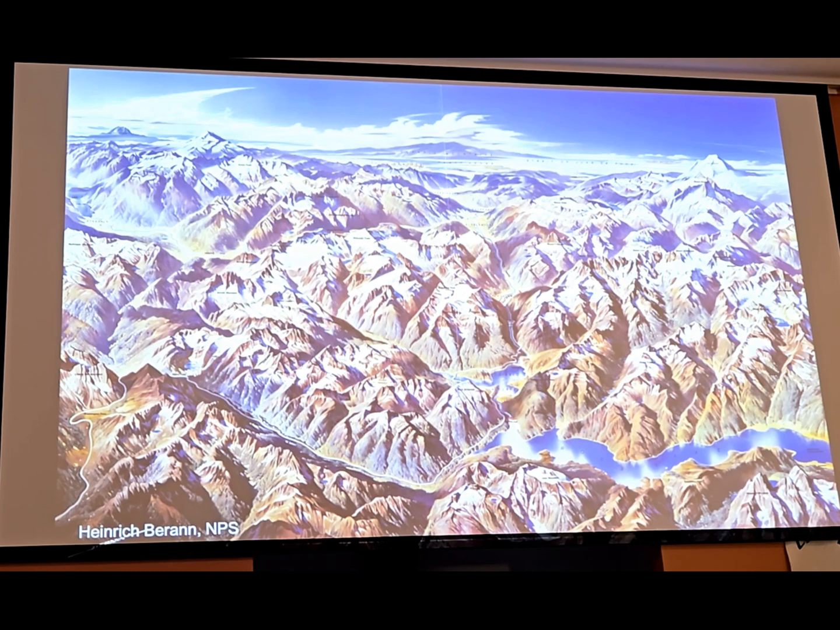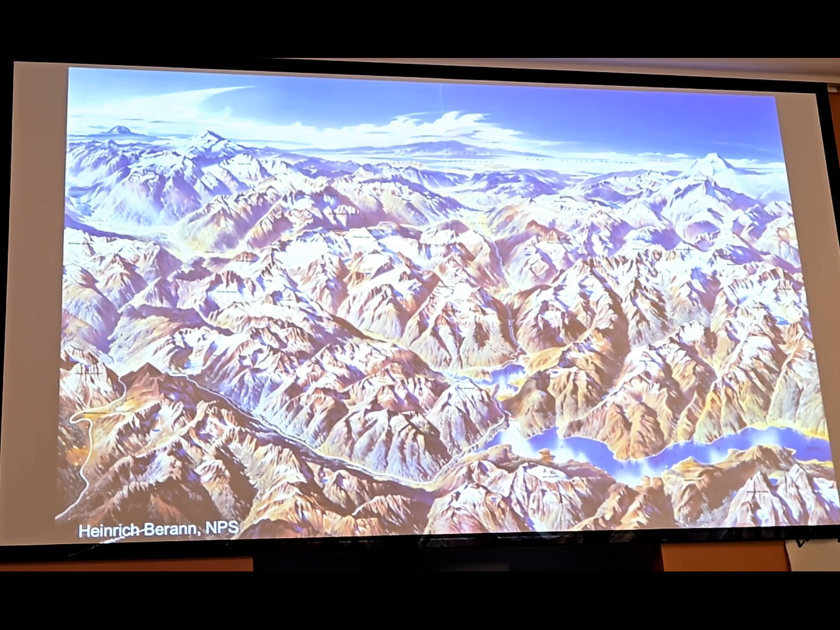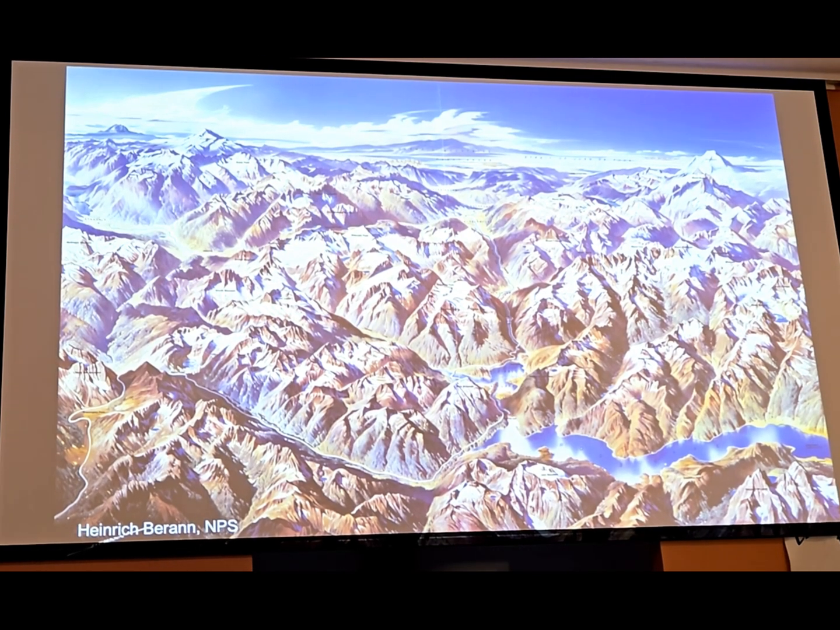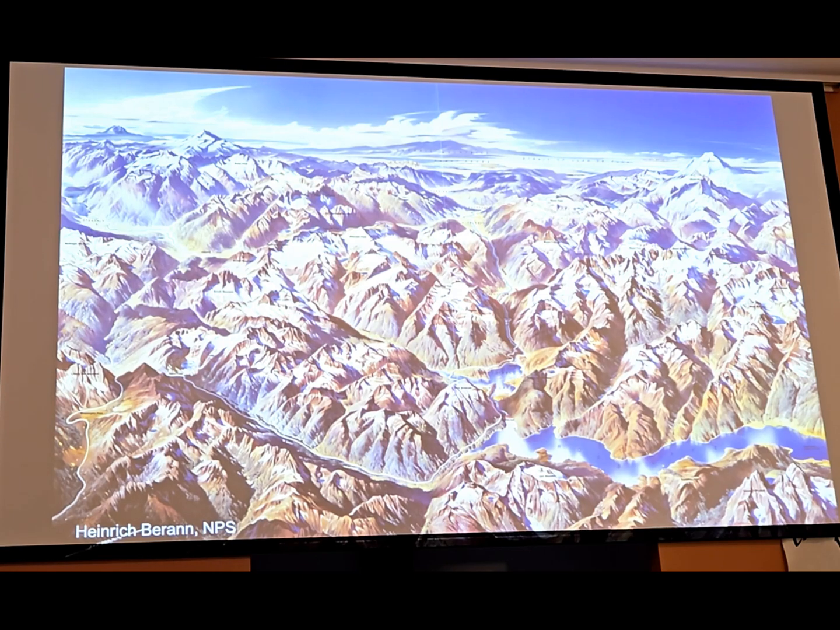All right, this is one of my favorites. This is a map painting of glaciated peaks in the North Cascades by Heinrich Berann, who made several of these for the National Park Service back in the 1980s. So these types of perspective view maps are really inspiring to me.